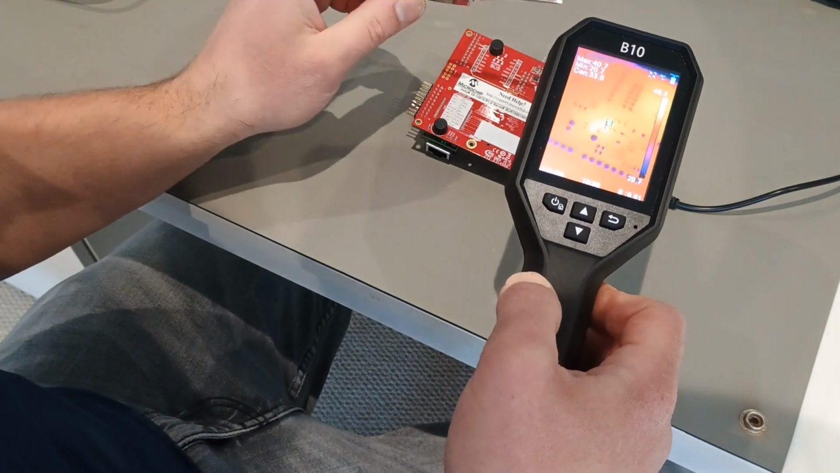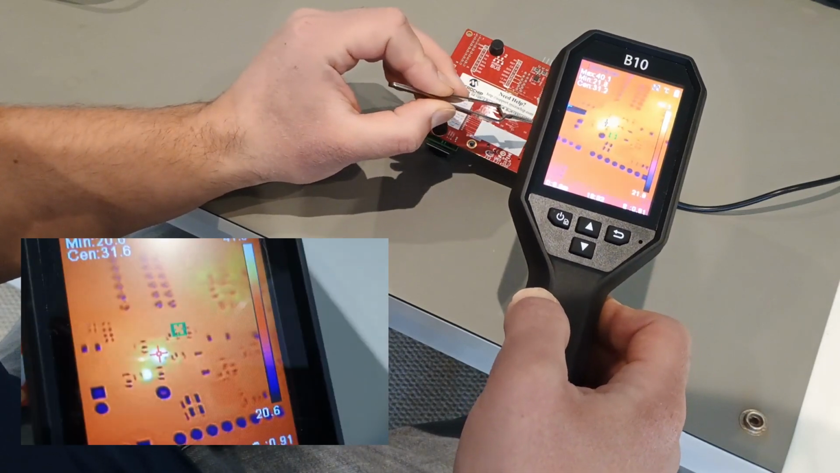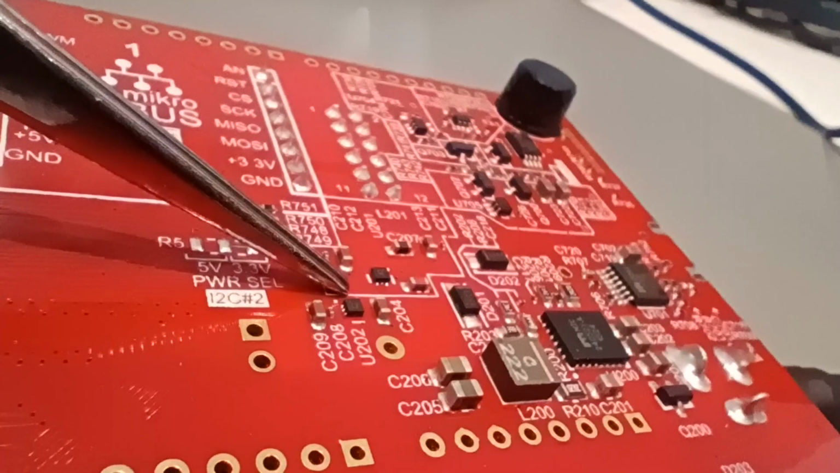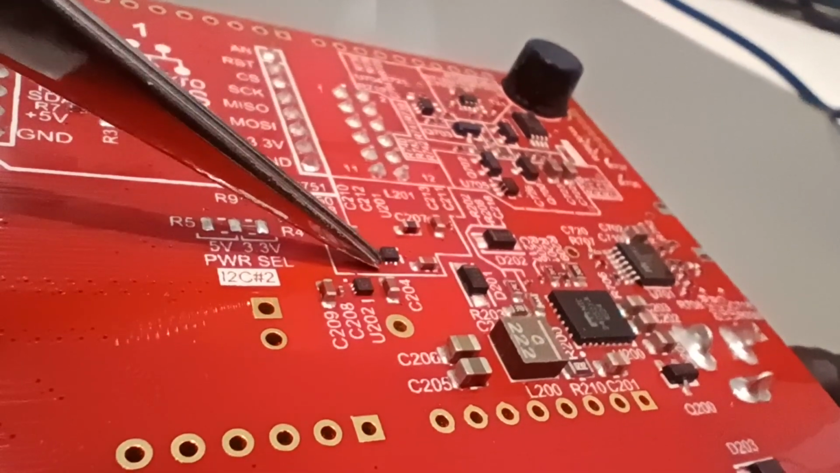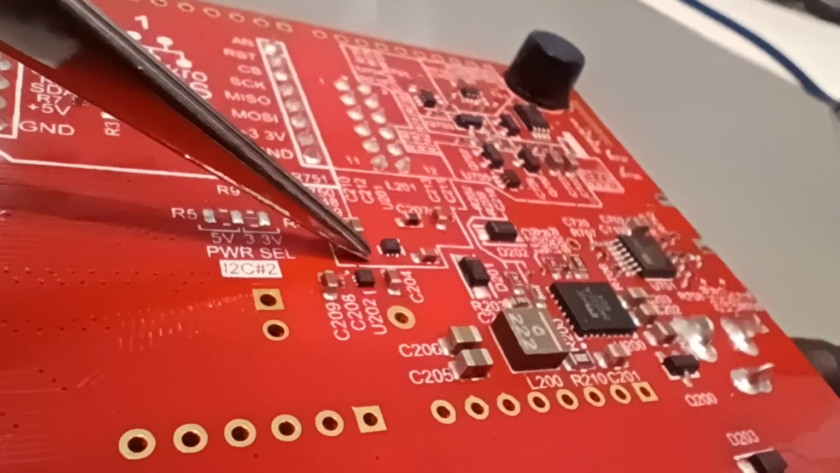And we can actually see we've got two individual hotspots here. We've got one here and one there. You get much better clarity of the board. The parts we were just looking at there are these two very small DFN packages here. You can see actually next to them you've got an 0603 capacitor. They're actually smaller than that.